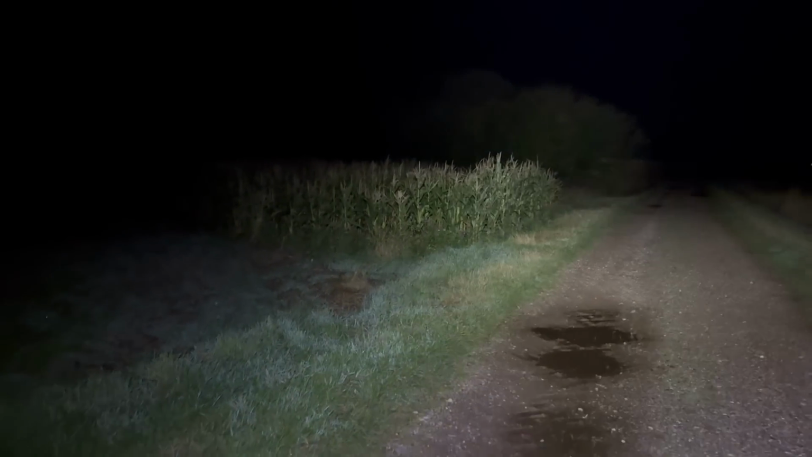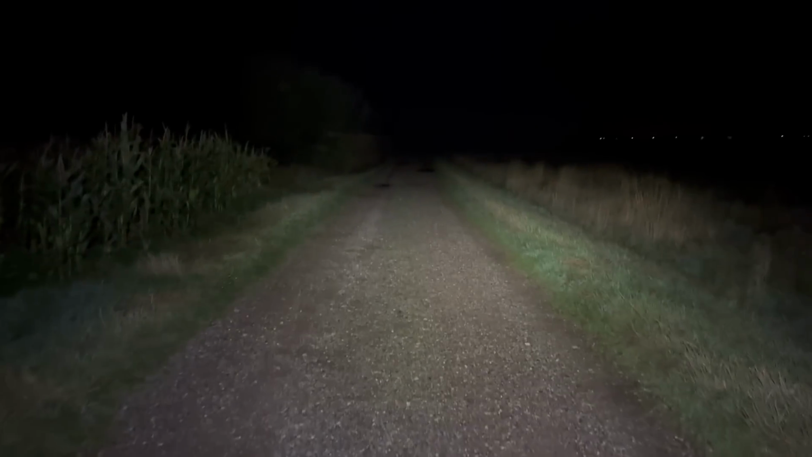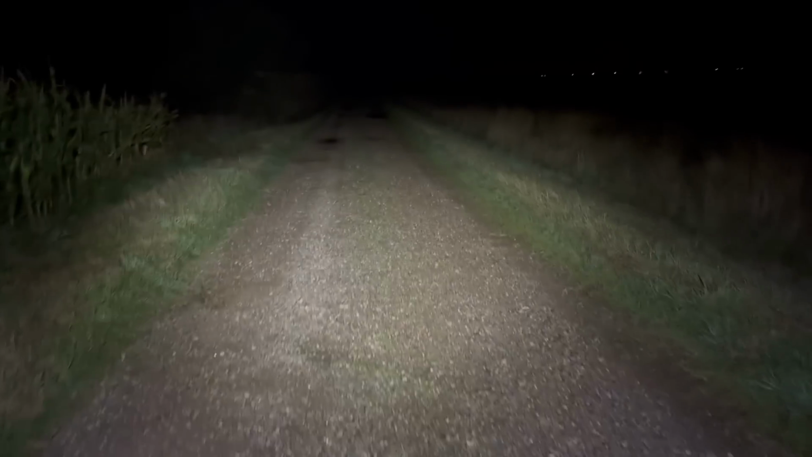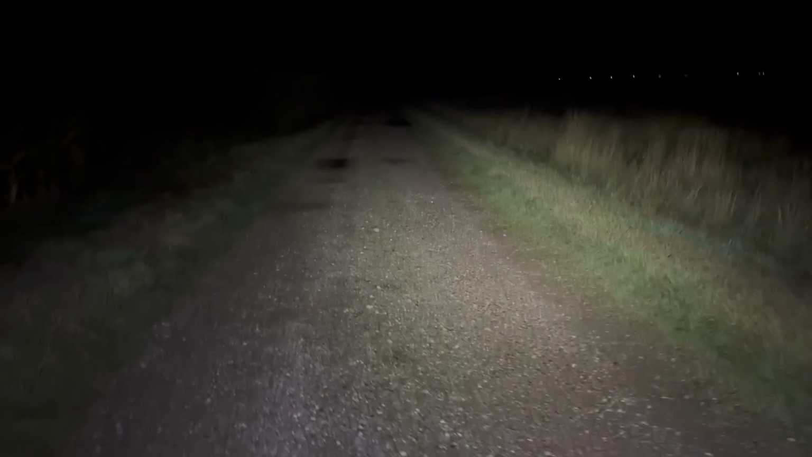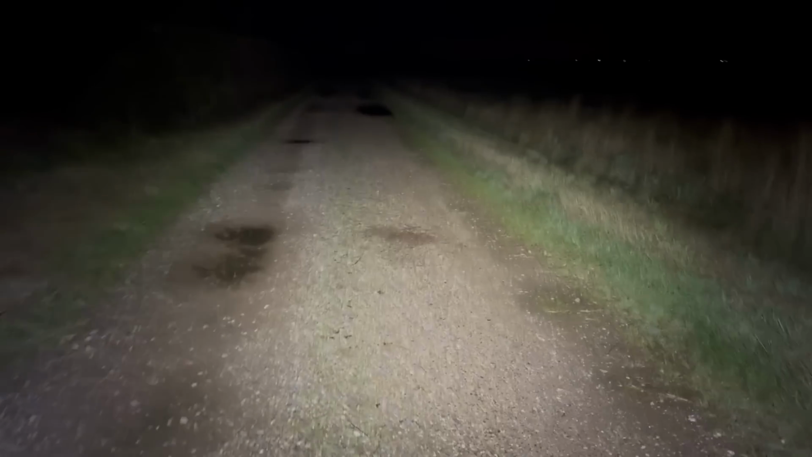Here's the partridge drive, of which, like I said, I don't know how many foxes have been shot here now. Far too many. And we kept seeing feeting in and around the partridge pen. Sure enough, he comes out, puts the caller on.